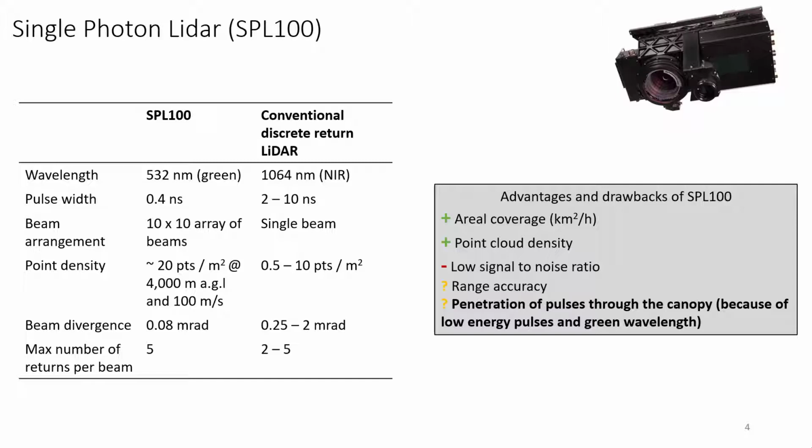filtered. And there are some concerns about the range accuracy of the datasets, both from the sensor itself, but also from the filtering process. And also concerns about the penetration of pulses through the canopy, both because we use low energy pulses, but also green wavelengths, which reflect less than near-infrared over vegetation.